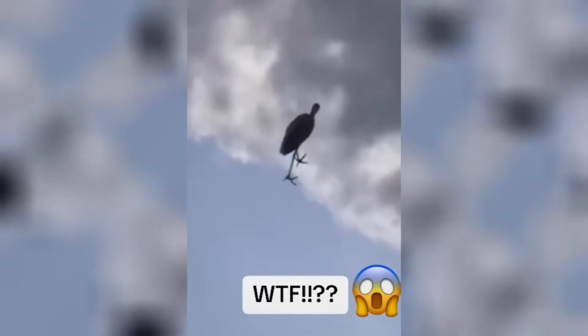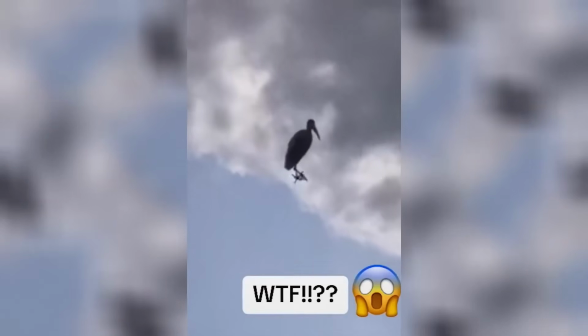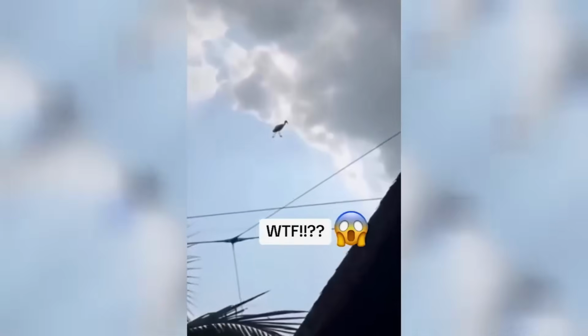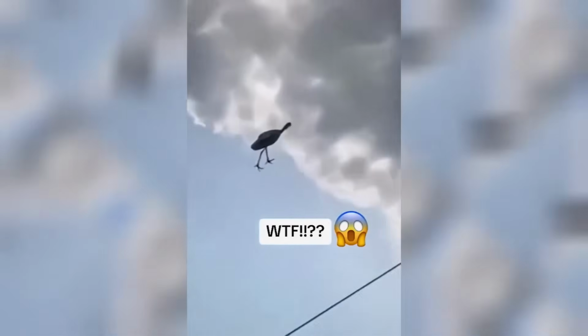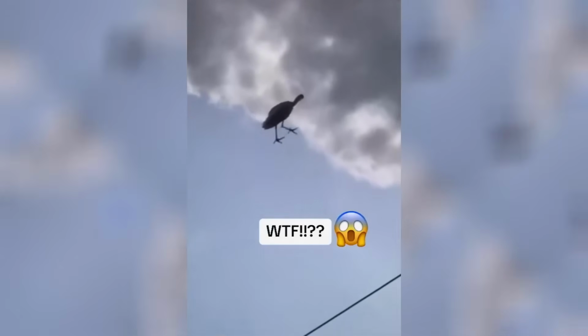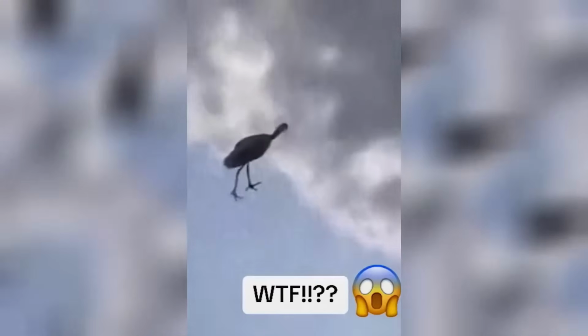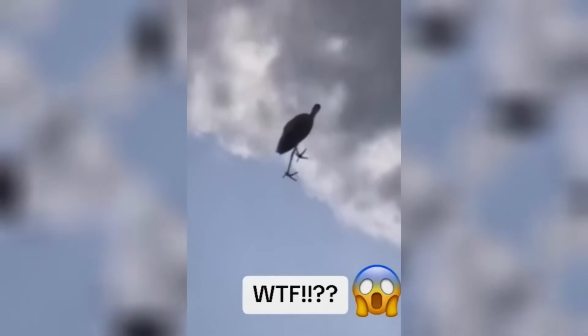Some keen-eyed viewers note that it appears there's some kind of mesh that the bird might be walking on. But others have questioned why there would be a giant mesh dome so high in the sky in the first place. Now, for me, I definitely saw the mesh, and it looks like that's what it's walking on. But then in one part of the video, it starts to walk up on an angle. And again, my eyes could be playing tricks on me. I just can't quite figure it out.